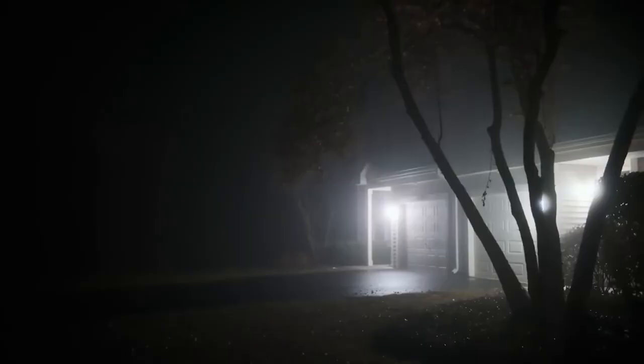Scary front yard encounter. In the darkness of the night, a trail camera captured an intriguing scene in a house's front yard. When we examined the footage closely, we noticed a shadowy figure in motion. Initially, it appears to be an ordinary person, but as it moves past the camera's view, something bizarre occurs. It begins to fade away into nothingness. This footage is undeniably peculiar and shrouded in mystery.